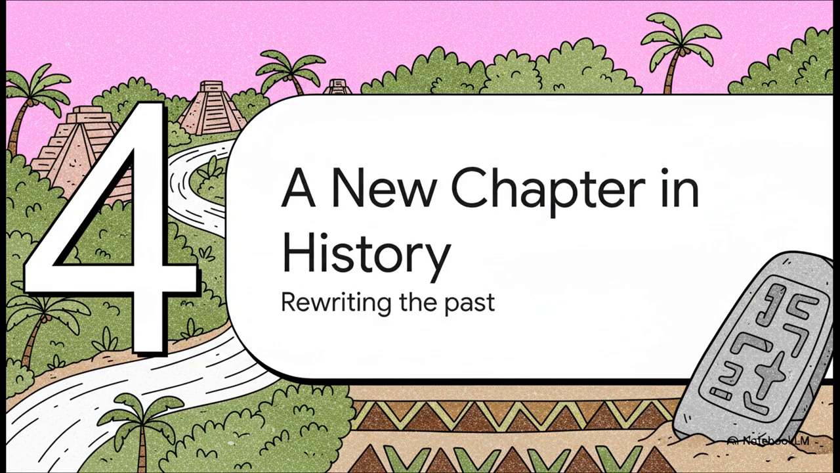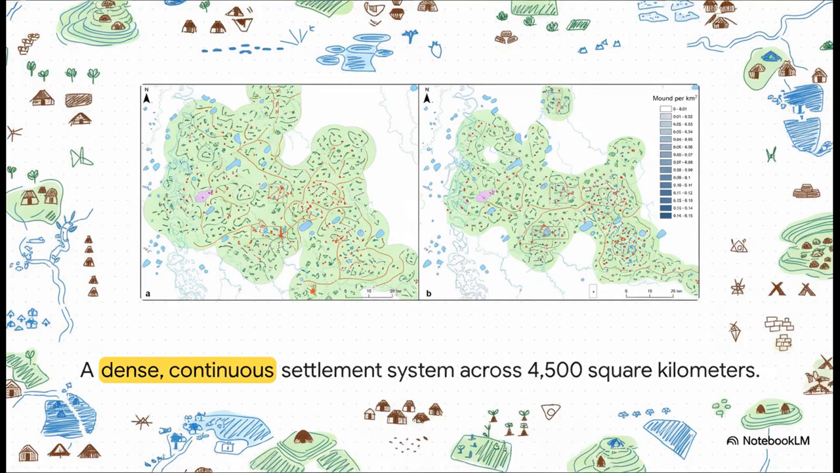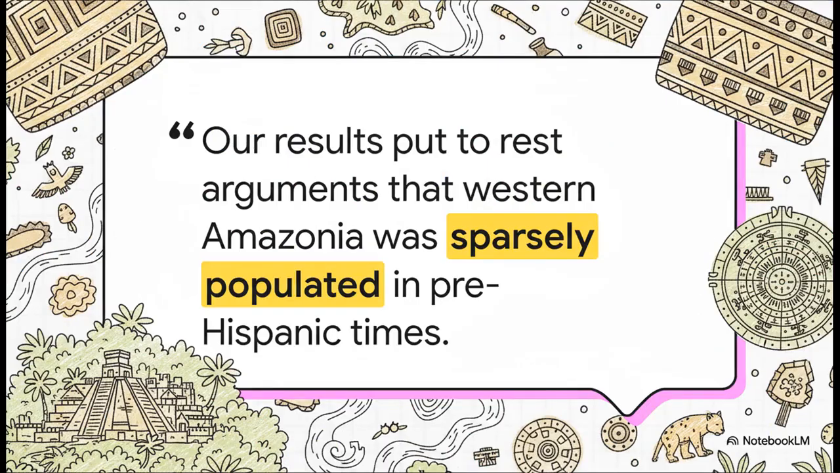So, what does all of this mean? What does it change about the story of the Amazon and really the story of South America? Well, for starters, it means we're not talking about a few isolated towns. What we're looking at here is a dense, continuous settlement system that covers at least 4,500 square kilometers. This was a thriving, populated, and carefully managed landscape. This discovery just completely shatters that old idea of an empty Amazon. As the lead researchers put it in their paper, "our results put to rest arguments that Western Amazonia was sparsely populated." It's just definitive proof of a complex society thriving long before Europeans ever arrived.